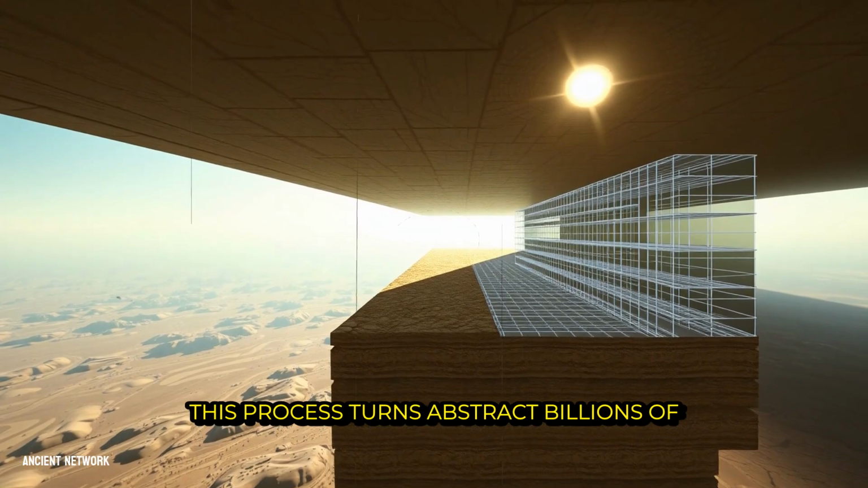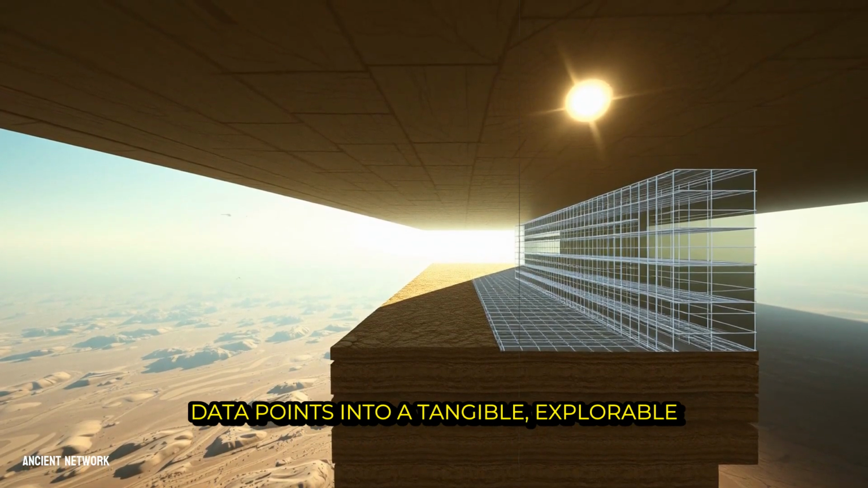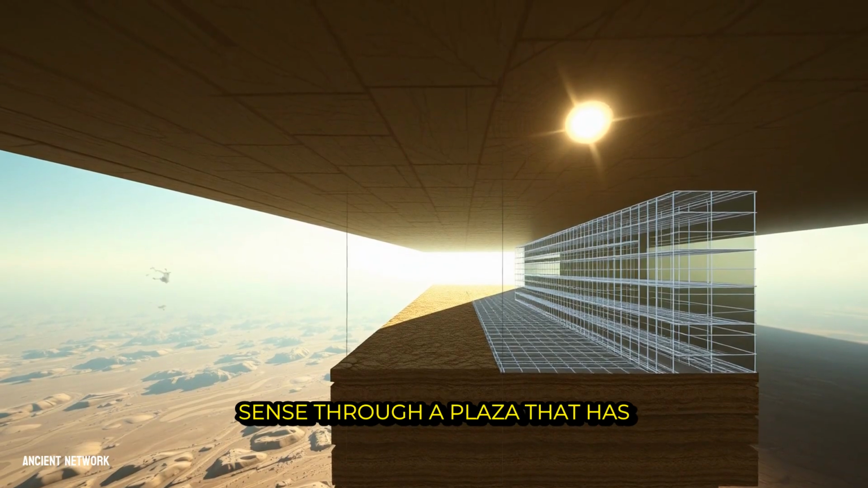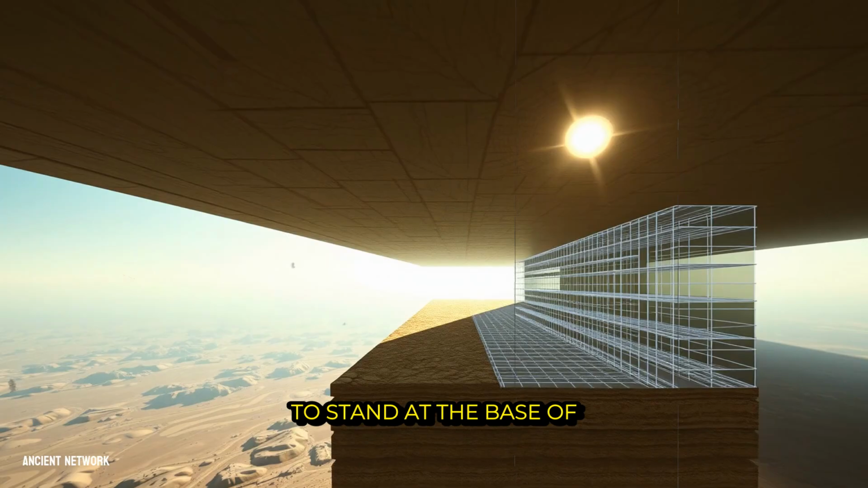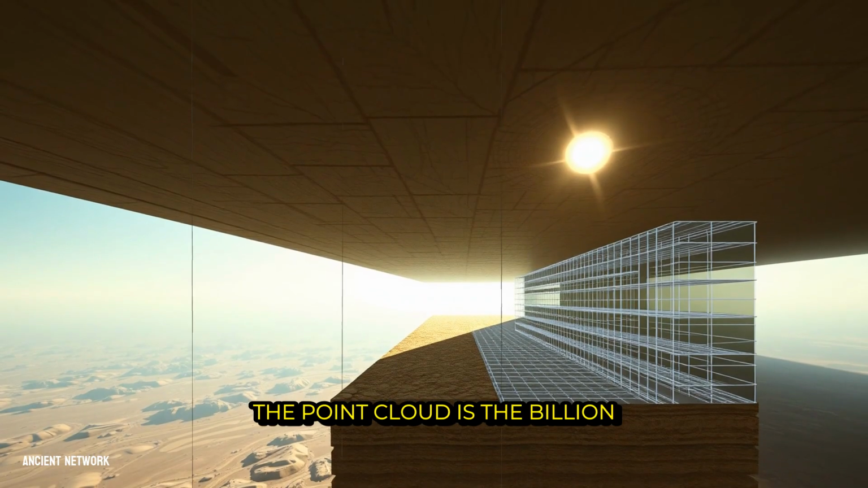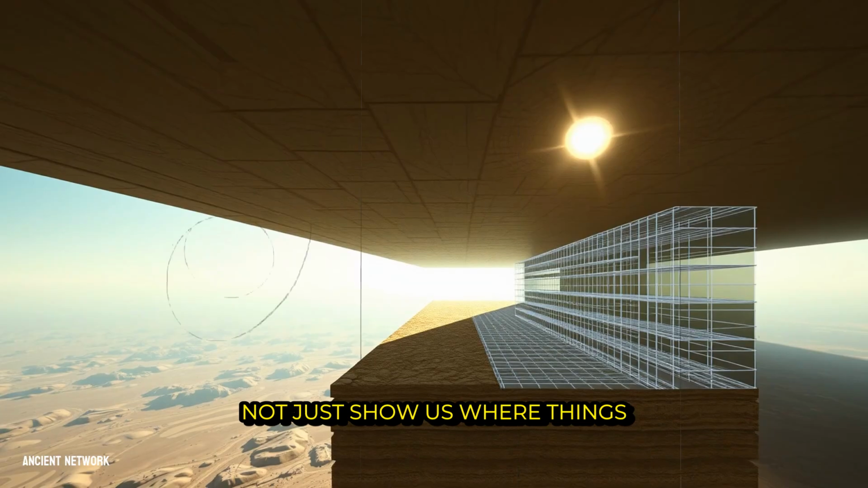This process turns abstract billions of data points into a tangible, explorable space. It allows an archaeologist sitting in an office to walk, in a sense, through a plaza that has been swallowed by roots for centuries, to stand at the base of a pyramid and look up to follow a road to its conclusion. The point cloud is the billion-piece puzzle, and its assembly does not just show us where things are.